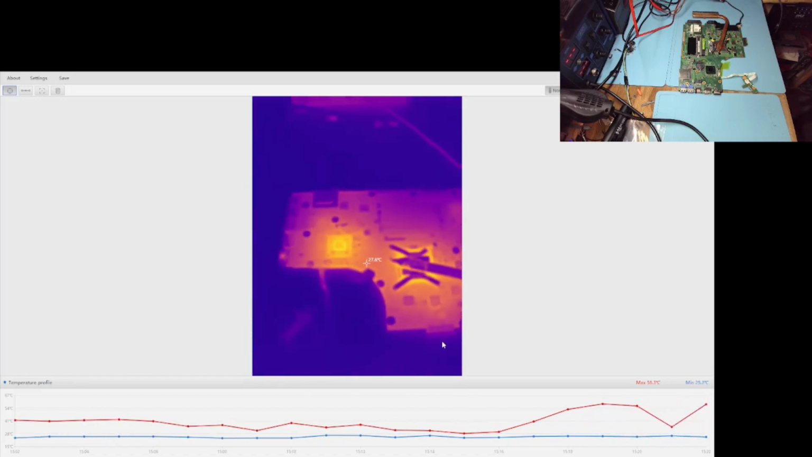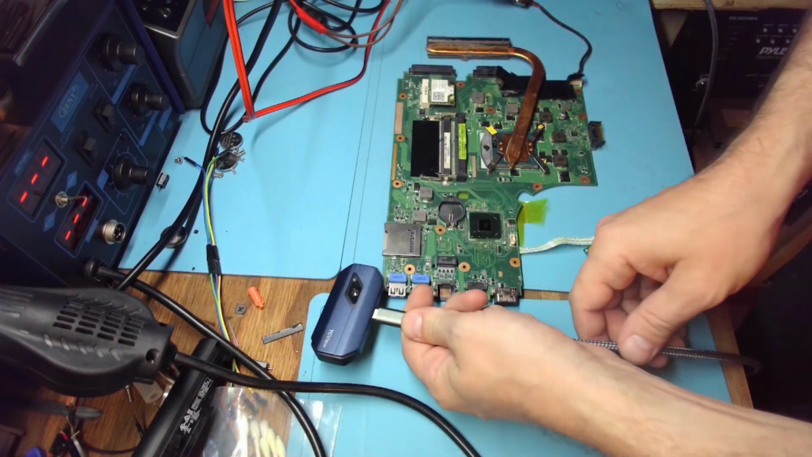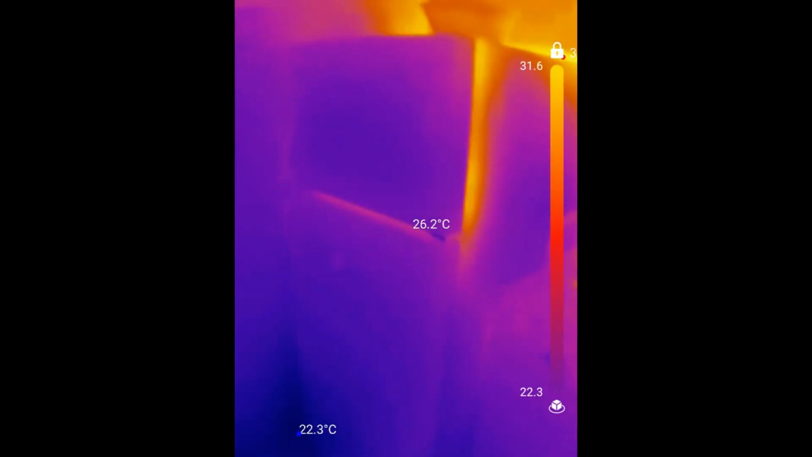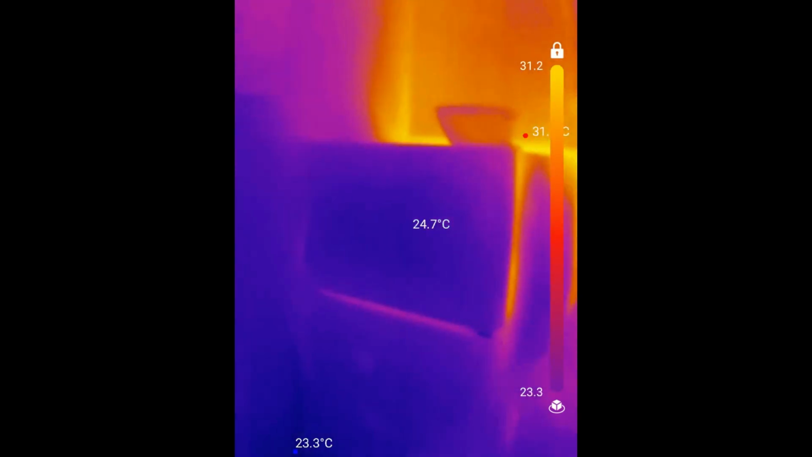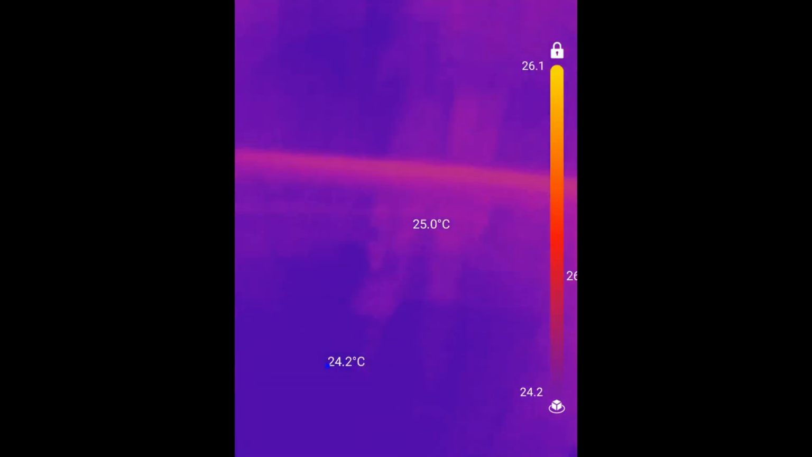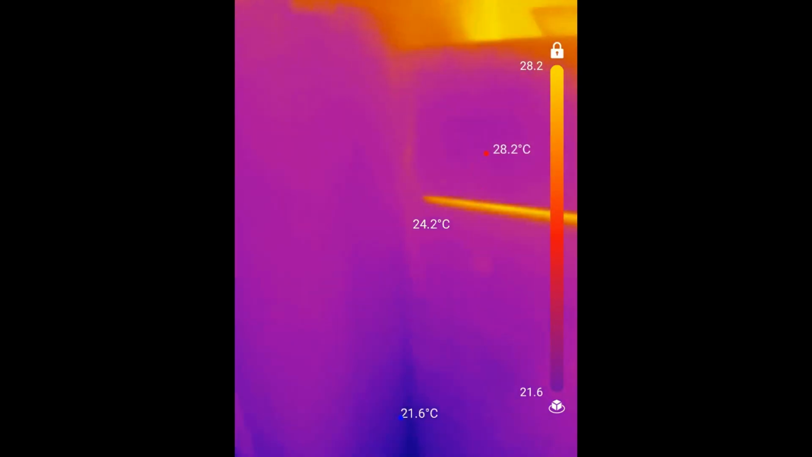Okay, now we know it works, right? Now let's see what else we can use it for and how well it works. Here we have a fridge that stopped working. It stopped freezing. The freezer no longer produces ice and the milk is getting sour. What's the problem with it? I don't need to tell you.